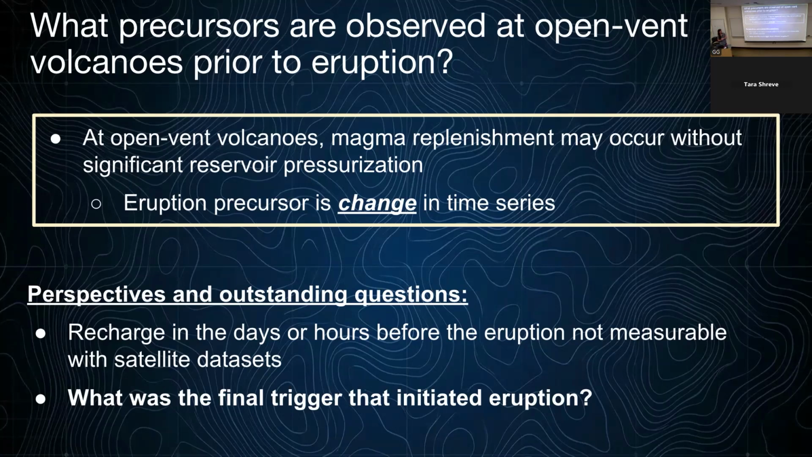And so, especially at open vent volcanoes where we don't see this uplift prior to eruptions, understanding the background state and any variations from this can be indicative of possible intrusion or change of the magmatic system.